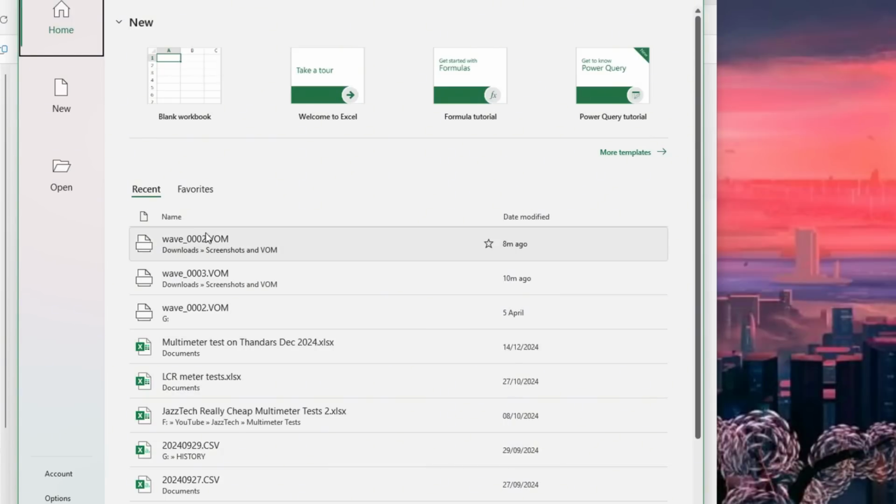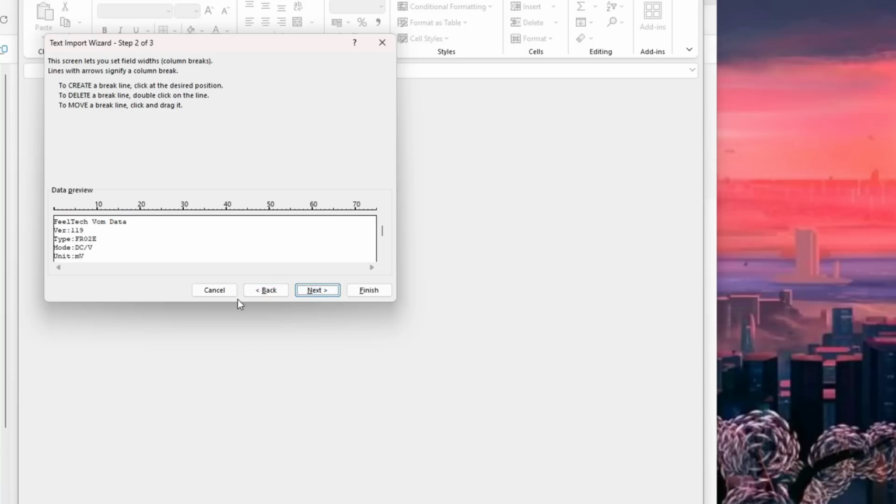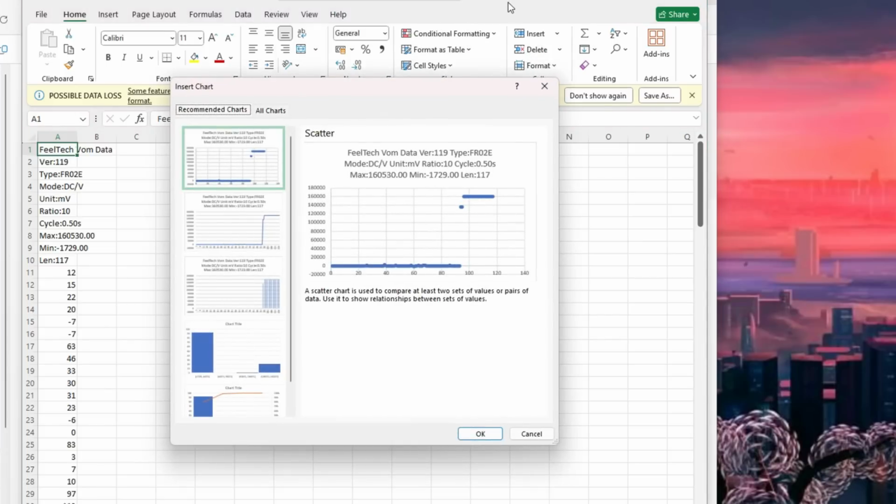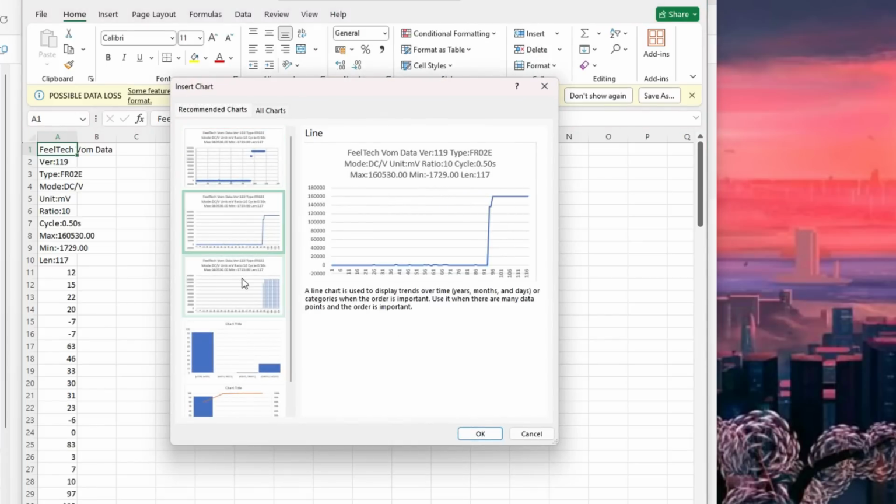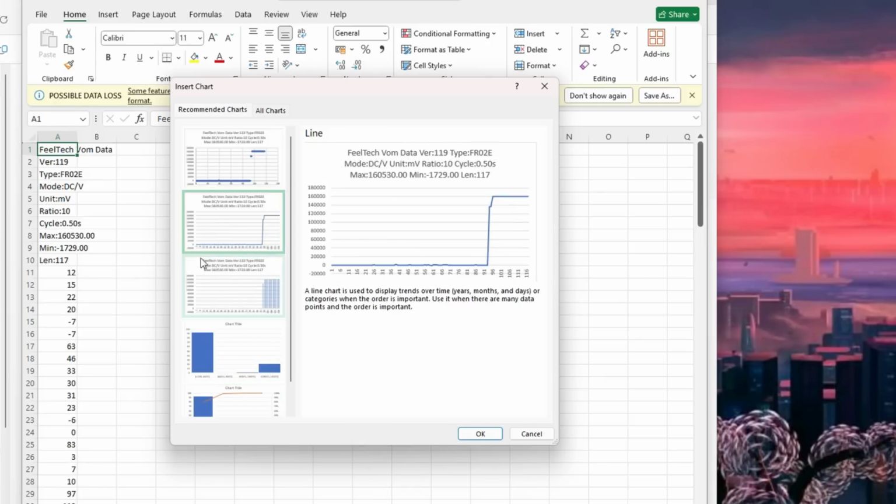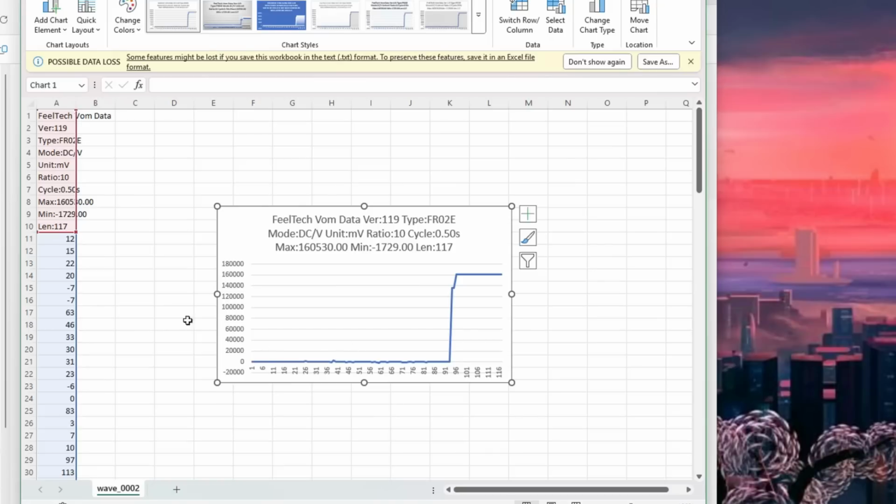So if I have a look at this one, for instance, Wave 2, what I've done is chosen fixed width and finish, and that's all the data. You've got all the data there, but it looks pretty meaningless at the moment. So what you want to do is go to create chart, and then you get a selection of different options there that you can use depending on what chart you want to do. I want to go with just the standard graph because that represents what you see on the multimeter, and you can see there you've got your graph there.